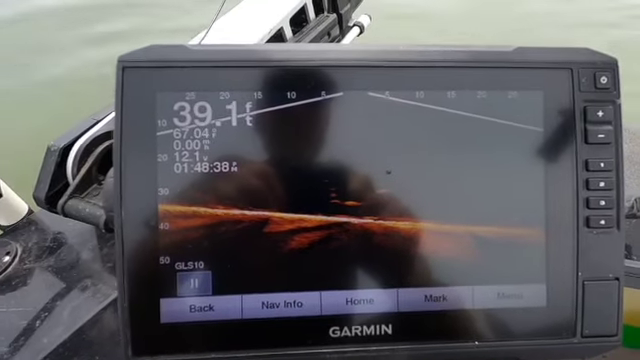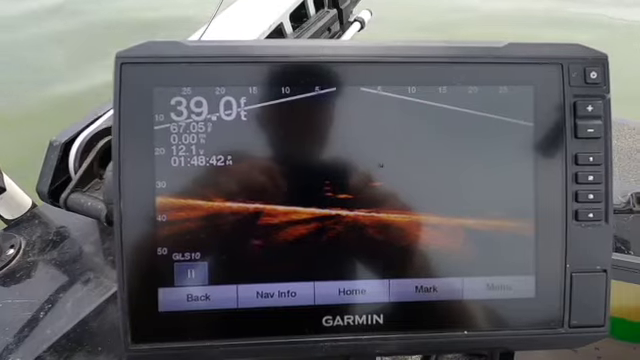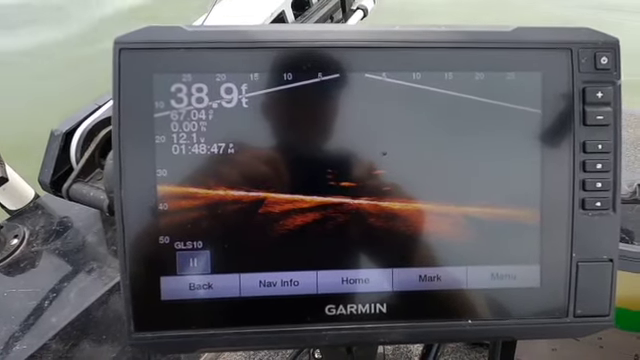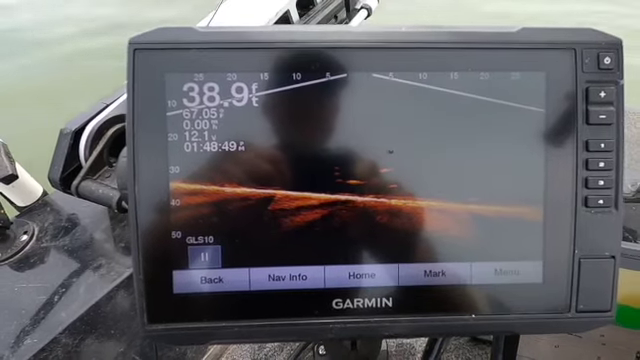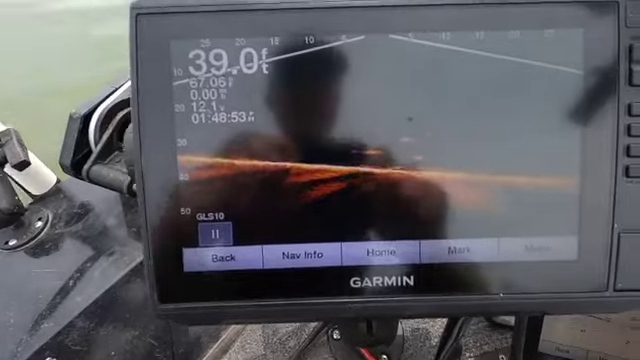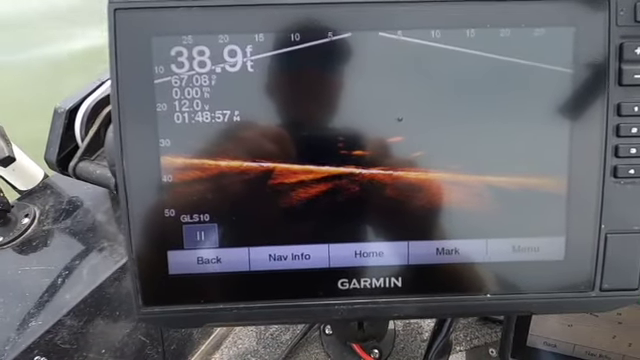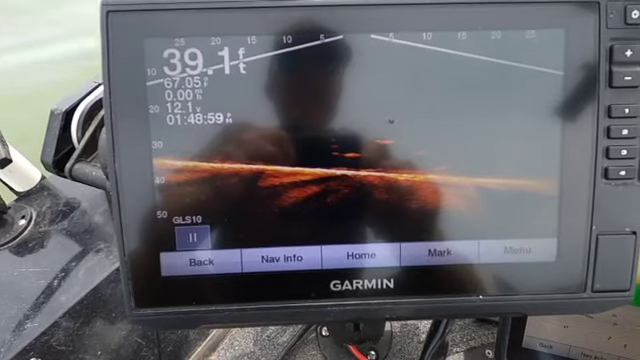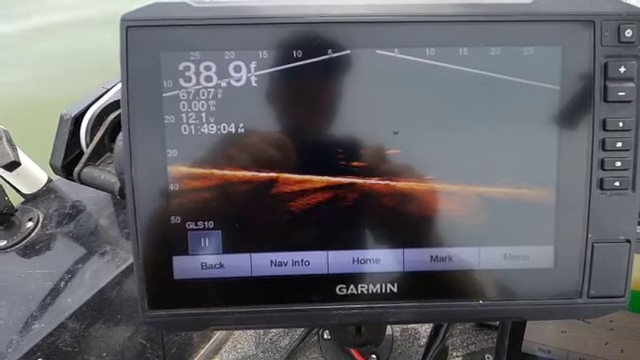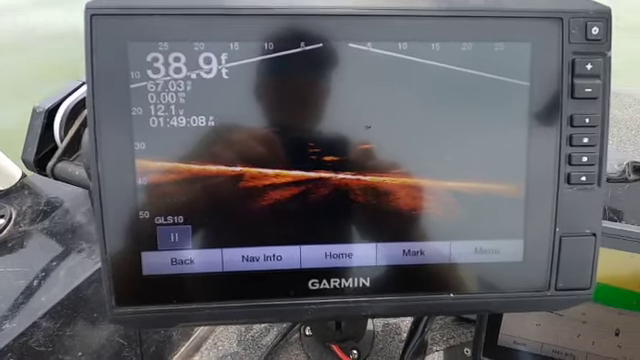That's a pretty good target. Pretty good spot right there. He's inching up a little closer, seems like. That would be a little bigger than them ones we've caught today already, I think. He sure is a patient fish.